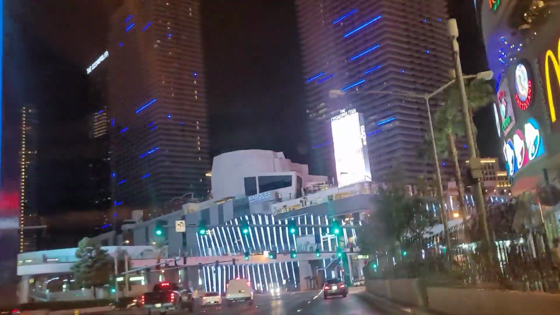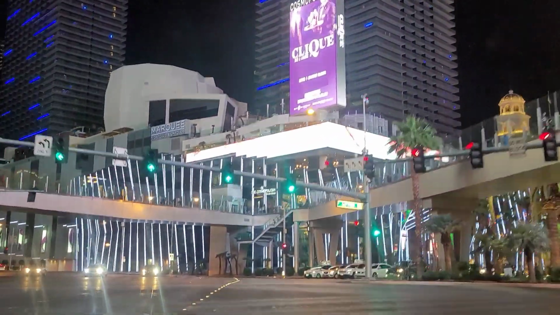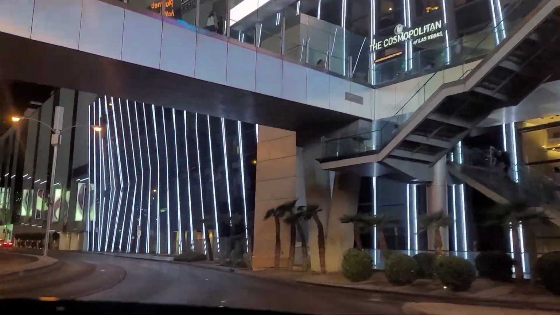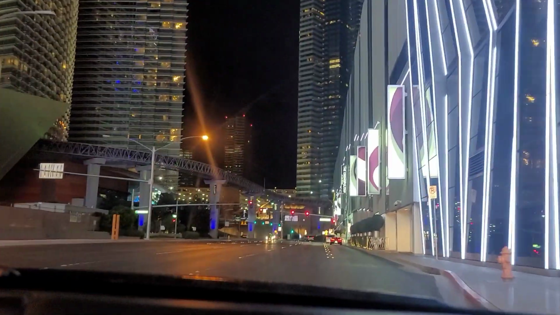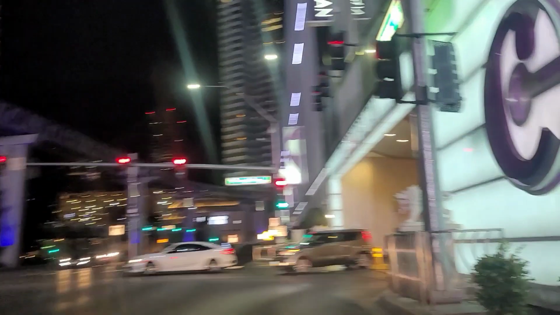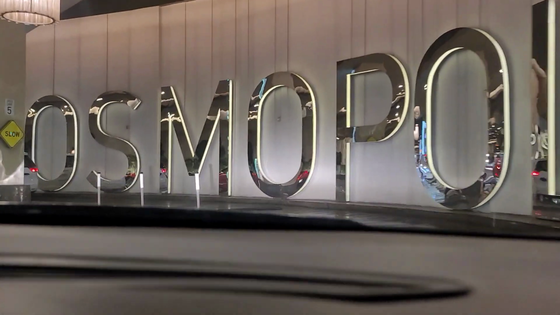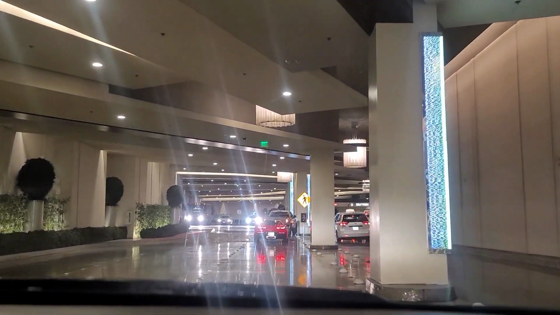Now the next place we're going to go is the Cosmopolitan, and this is probably just about the nicest valet area, my favorite. A little confusing, but it's really pretty nice. They took some time with it, for sure. Compared to the Planet Hollywood that we just saw, they're always shining these floors too. It definitely has a nicer look to it. A lot more cars in there too. It's busy in this one.